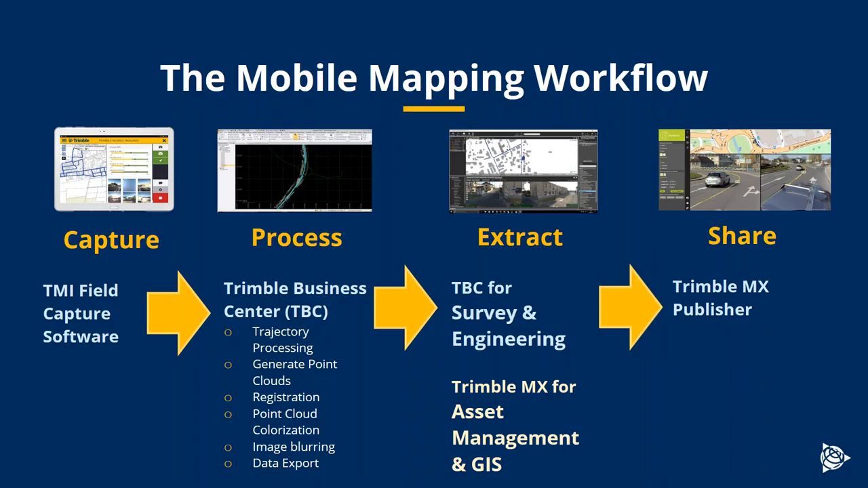Or if the workflow requires more of a leaning towards asset management and GIS, the user can go into Trimble MX, which supports a much more GIS focused workflow and provides a very nice environment for extracting assets and associated kind of attribute data. And then the data can be published in Trimble MX Publisher and shared across an organization or project.